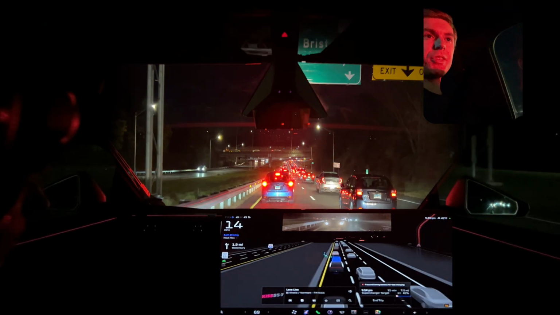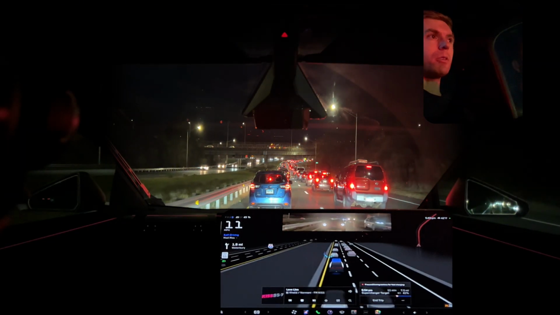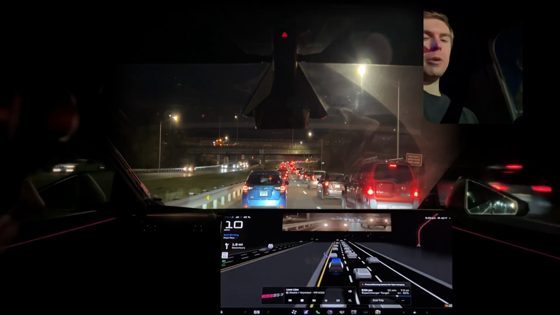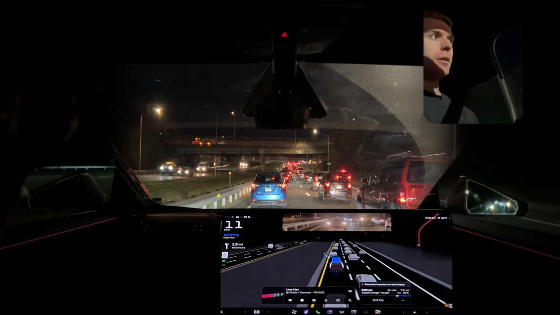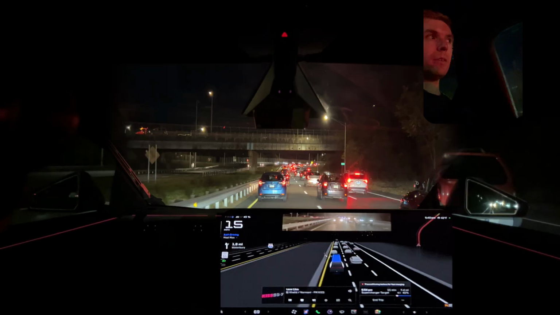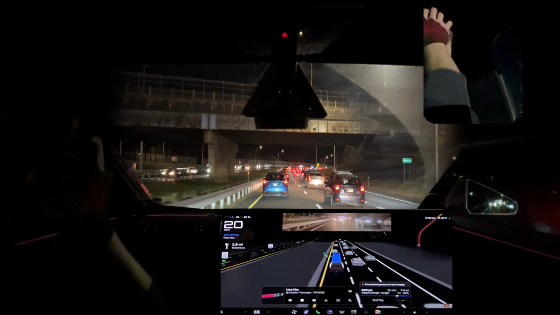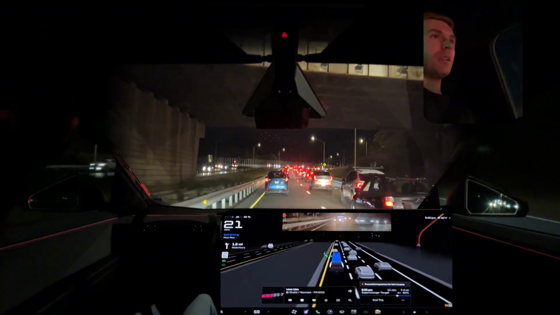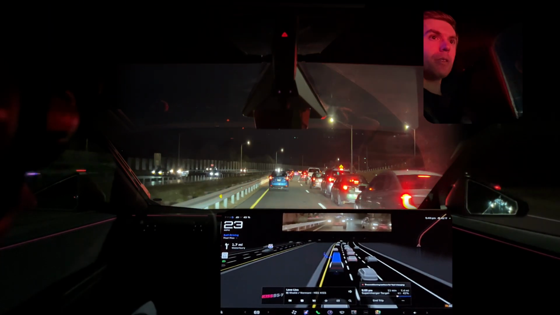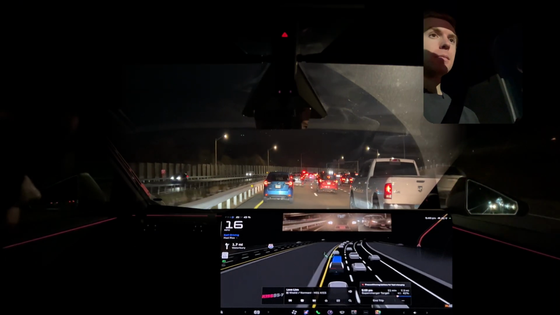It'd be nice if FSD automatically laid on both the front and rear horn in the Cybertruck. I think the pedestrian sound system, or whatever that thing's called, that the lock chimes pipe out of, I think that same speaker is the horn. It's incredibly loud, and there's one located on the rear of the truck, so my logic says it should just sound that horn if it sees a risk, like someone's not slowing down or something of that sort. Good idea.